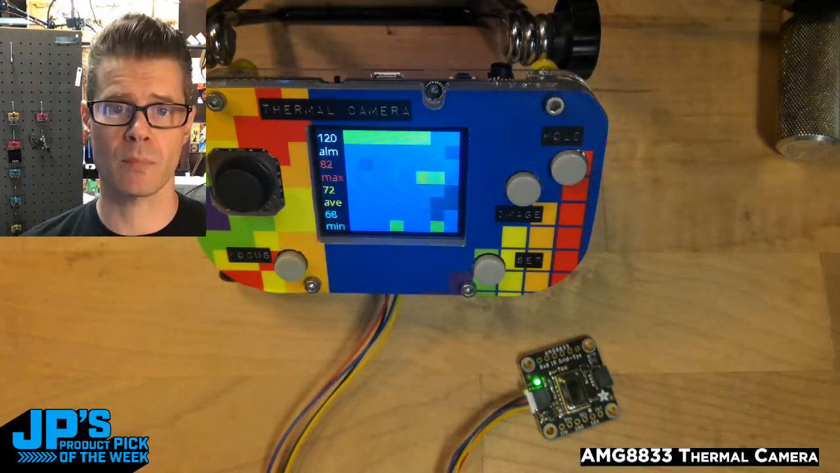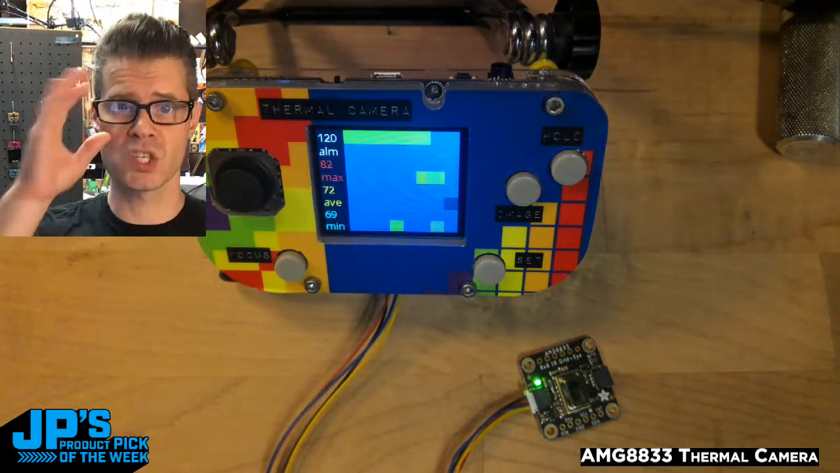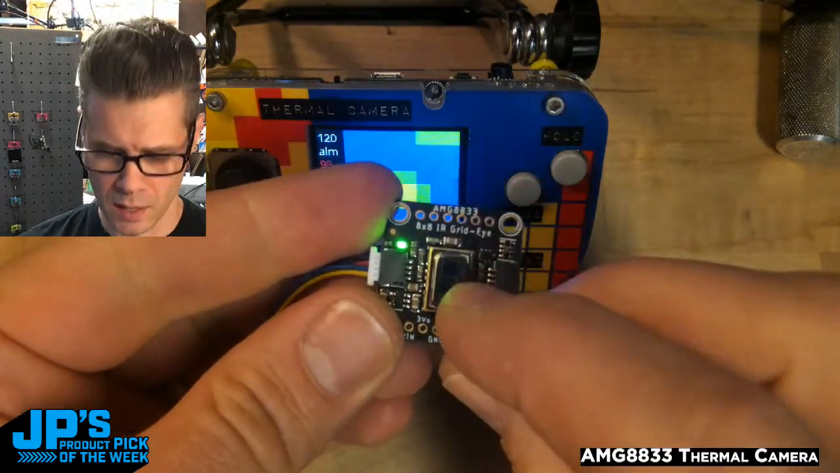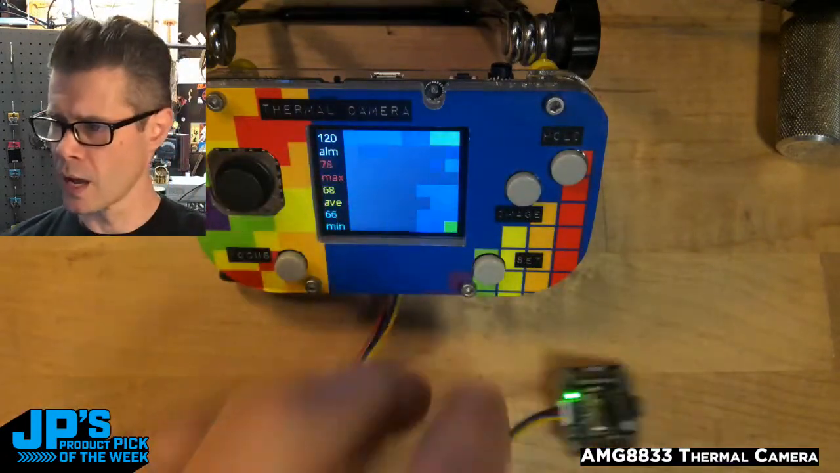All the info is there because you get the individual float values from each of those 64 sensors that are packed into the little array. It's tiny too, right? They're all packed in there, and there's a little lens on top that gives them a wider field of view.